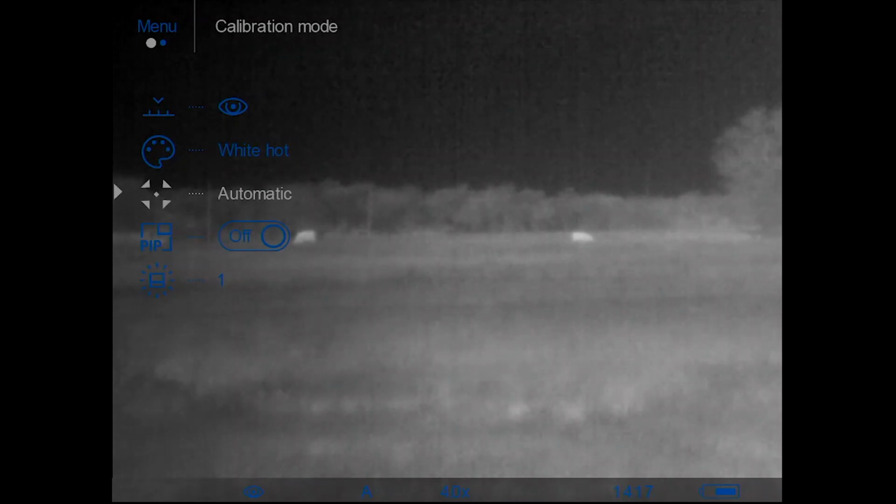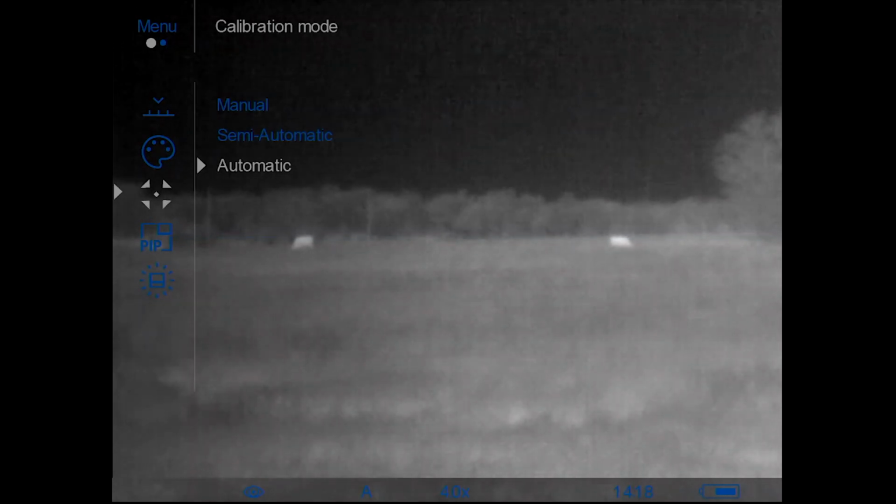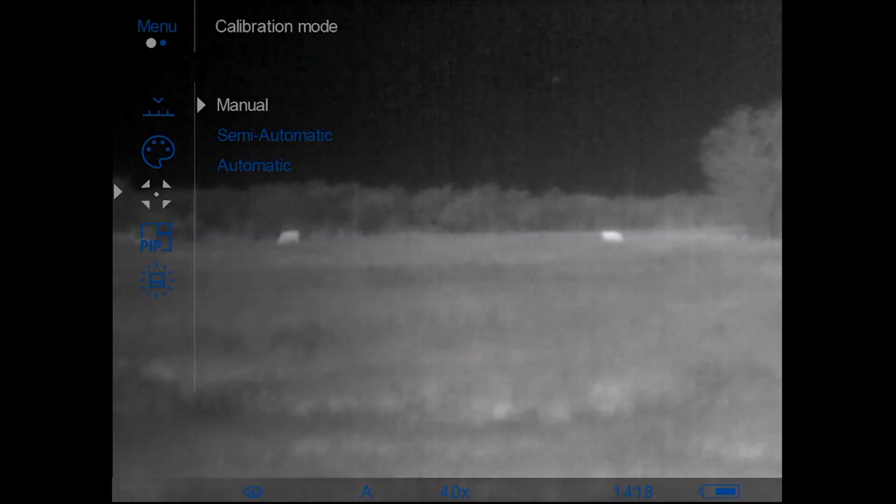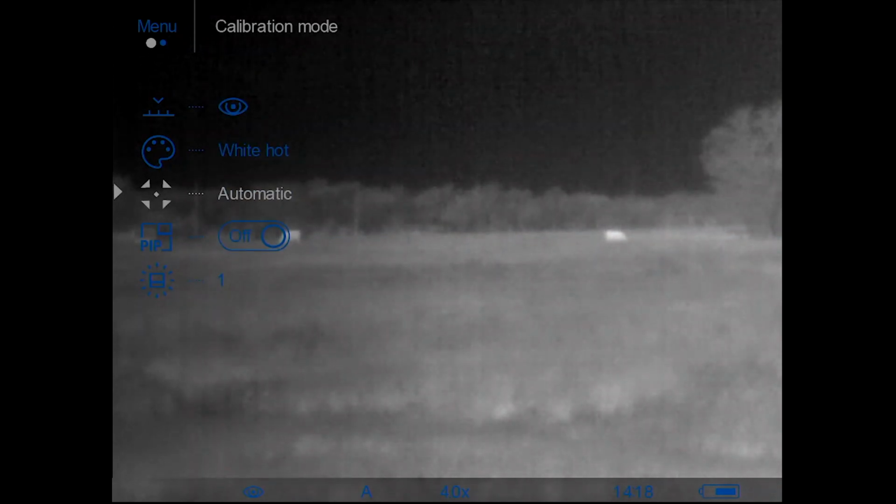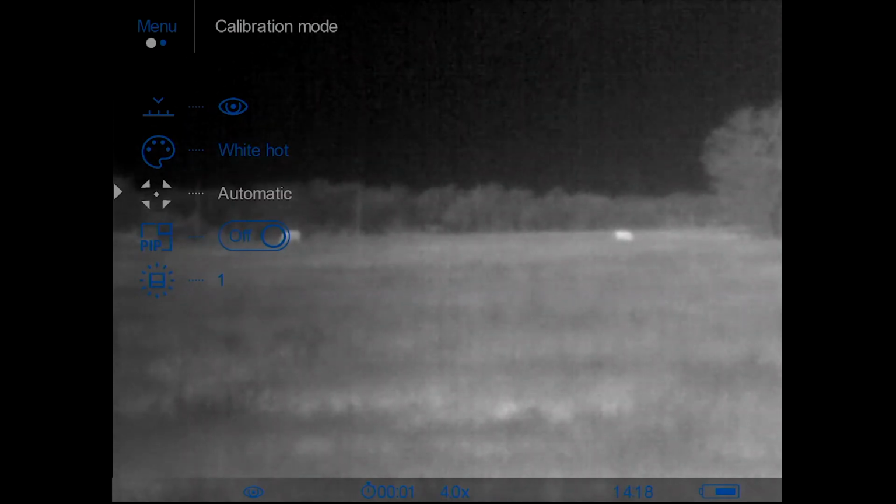The next selection in the menu is calibration mode. All thermals have 3 different calibration modes, which is automatic, semi-automatic, and manual. If I leave mine in manual, I'll forget to do it sometimes, and the image will start to deteriorate. So I just leave it in automatic all the time. It's nice leaving it in automatic on this device because it allows you to manually calibrate while it's on automatic, and it will delay the next automatic calibration, which is really nice.